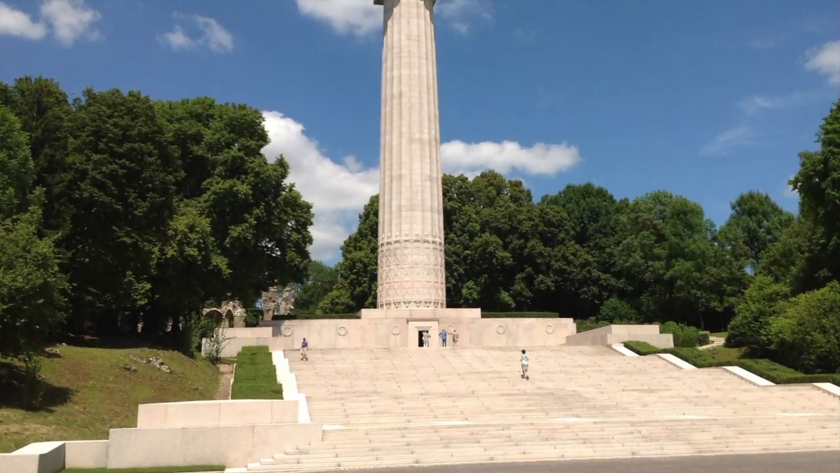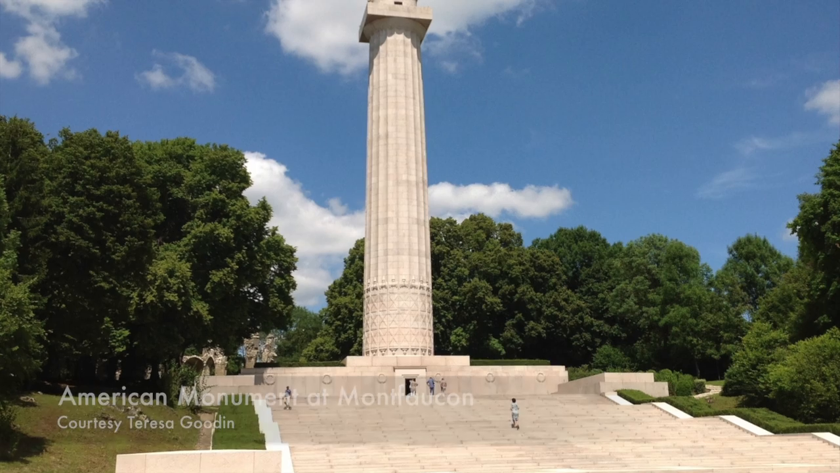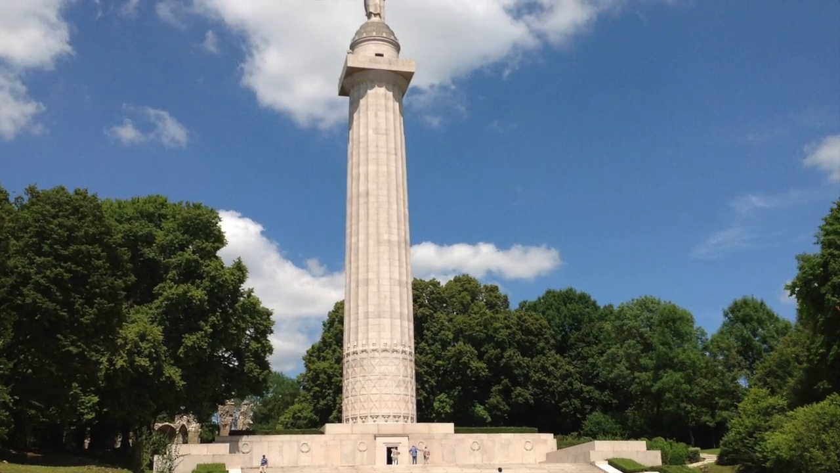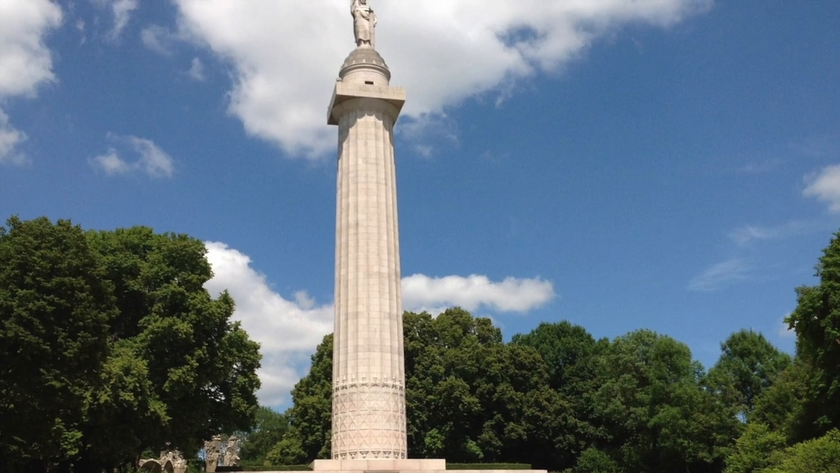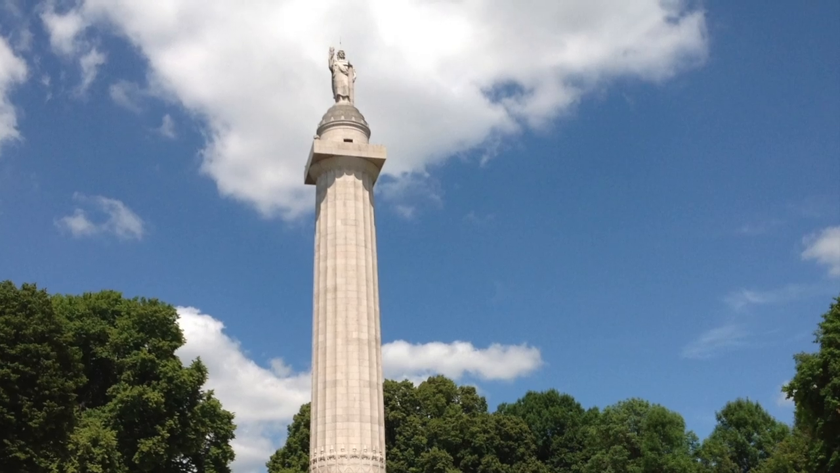Today, a monument maintained and administered by the American Battle Monuments Commission commemorates the American victory in the Meuse-Argonne. The monument itself is a Doric column over 200 feet in height, constructed of granite and topped by a statue symbolizing liberty.